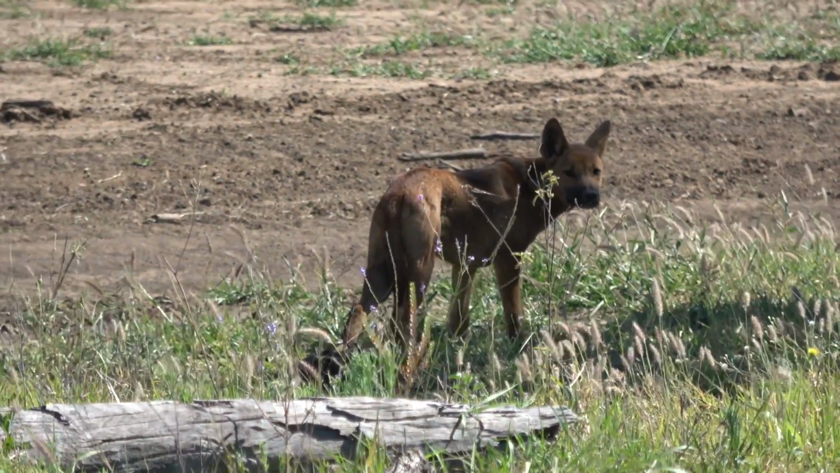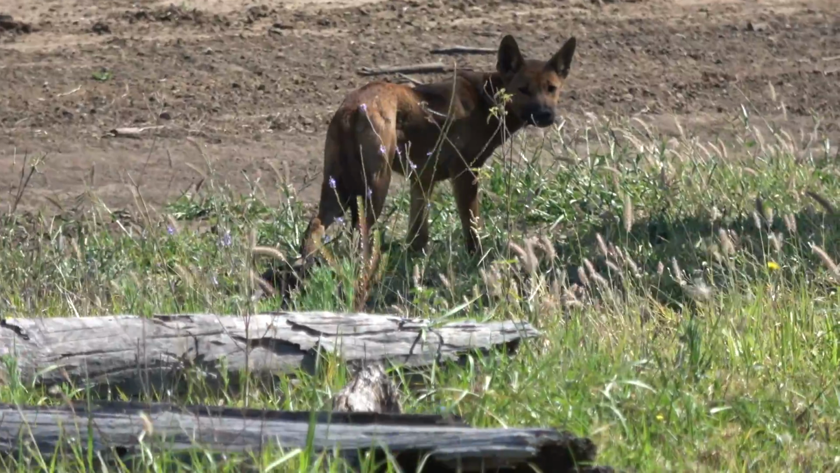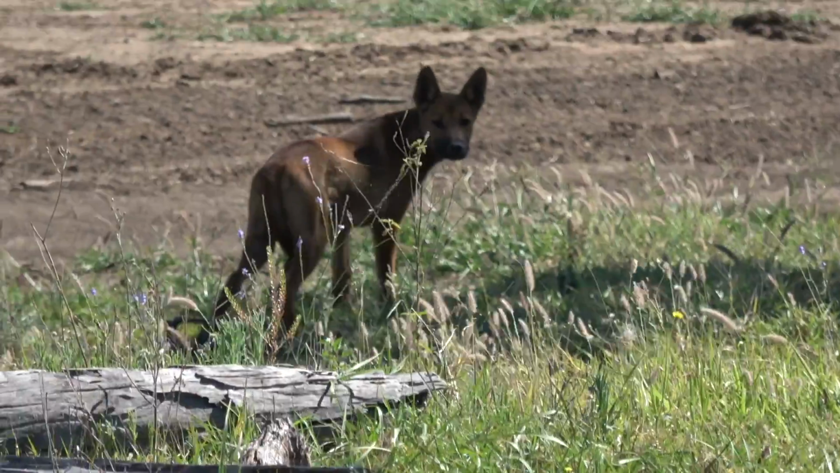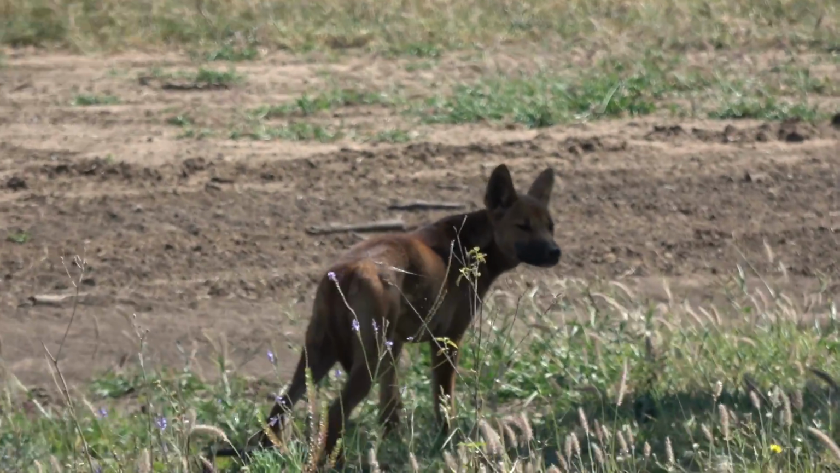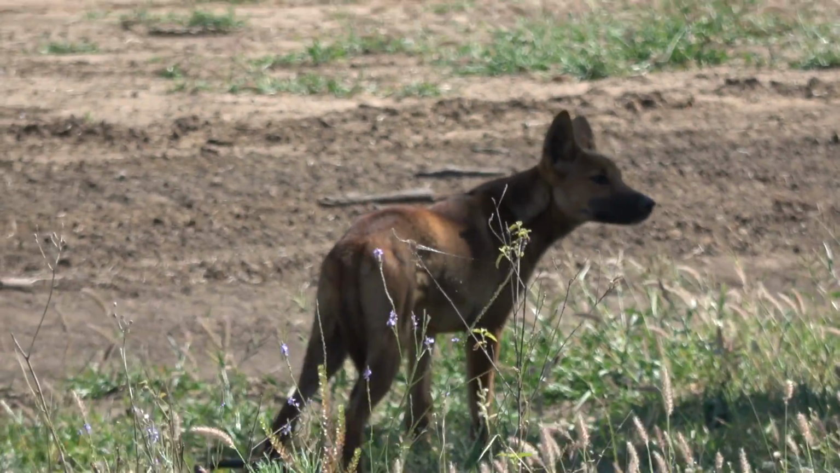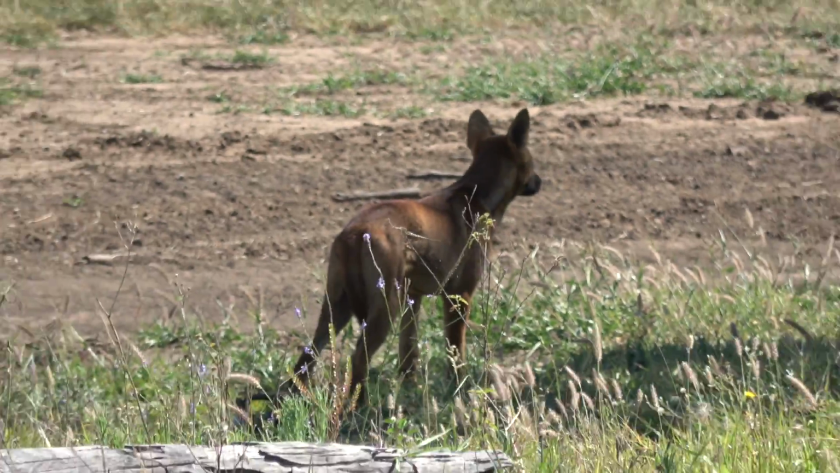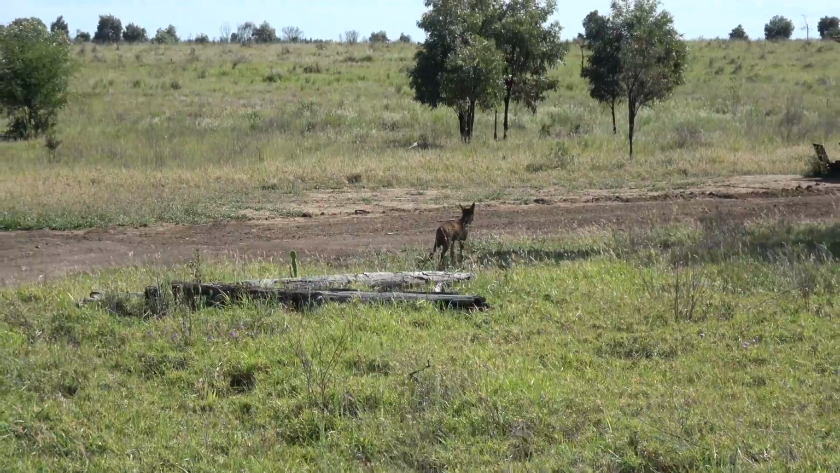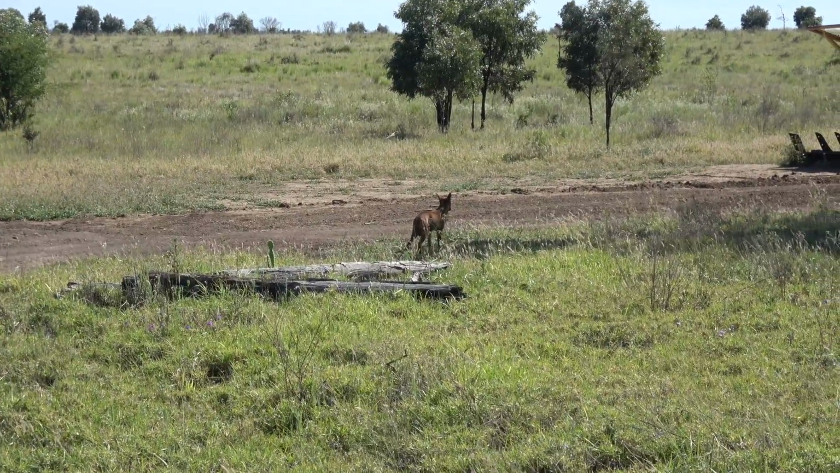Young dog in the trap here, back foot catch. That's what we want. Not running around being silly, just nice and calm. That's what we want.